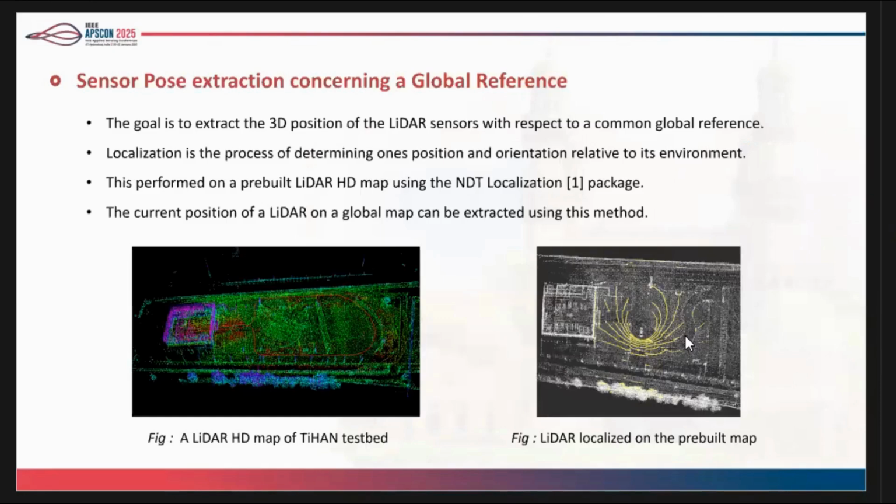So the next thing which we require to calibrate these two sensors together is the spatial pose of either sensor. Once the sensors are mounted on the vehicle, we need to exactly know where that sensor is in space with respect to a global frame. For this, we create something called a LiDAR HD map. We collect raw data from a sensor and use an algorithm to stitch the frames together.